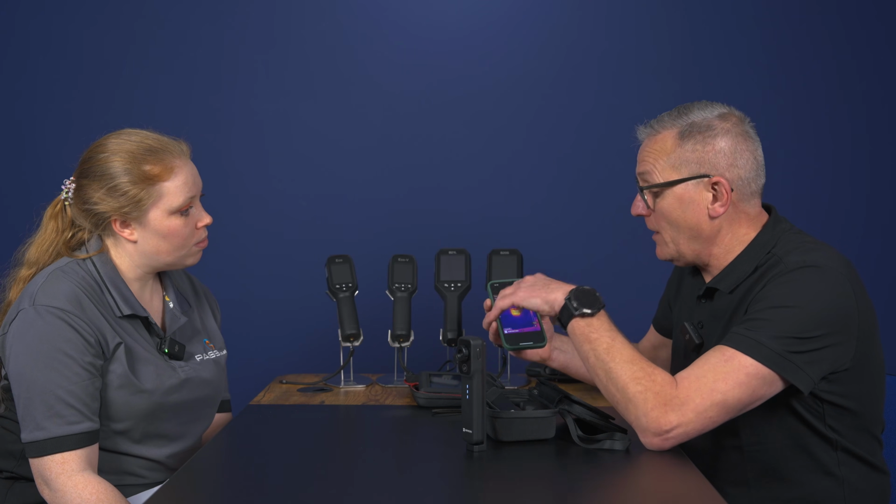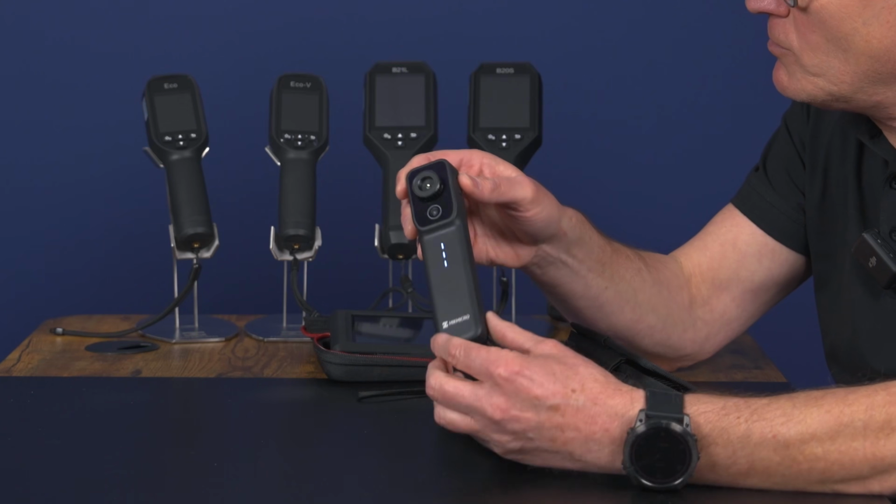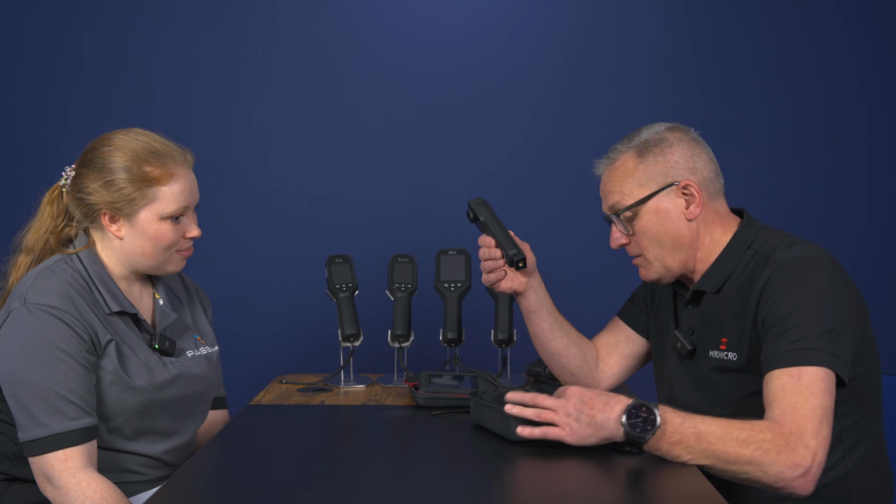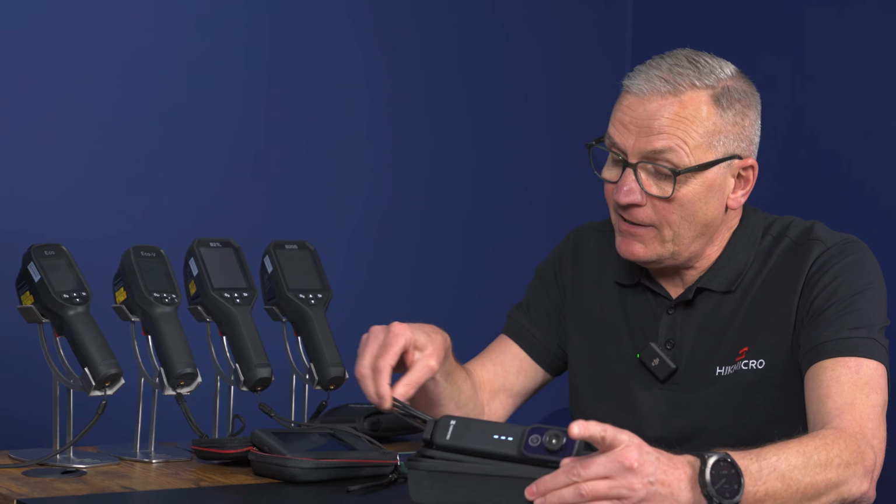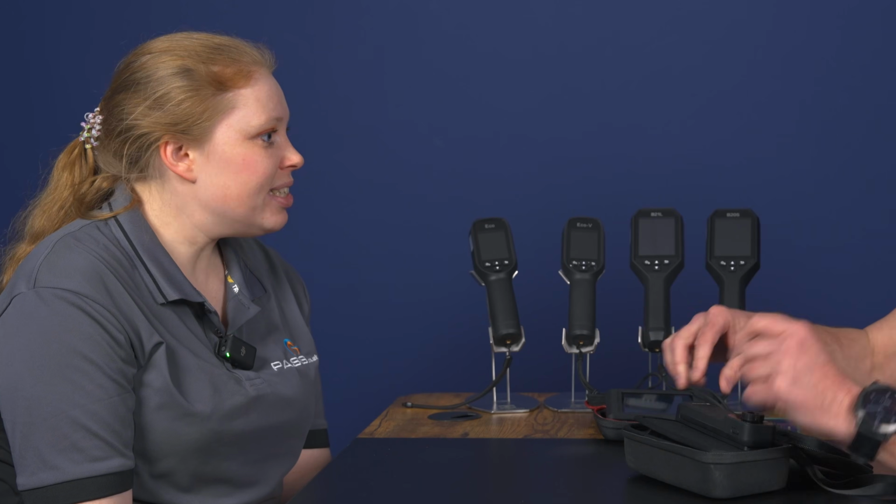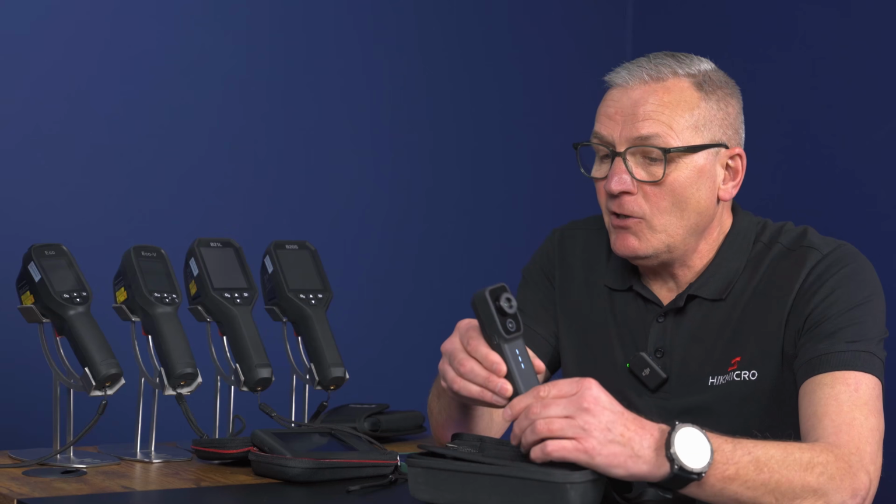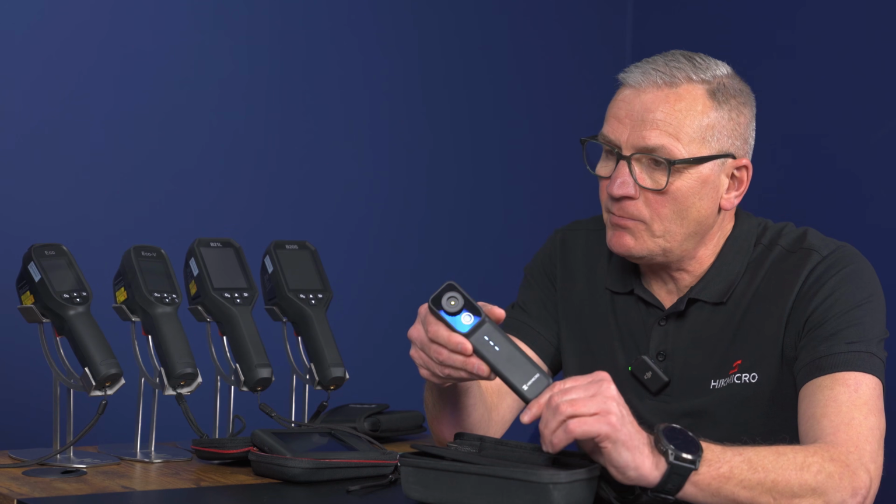So the features are great. Again, with Super IR resolution as well. This takes the camera up to a whole new clarity, really. It's handy, great, comes really well packaged as well. You also have a handy charging point as well. And is this suitable for iOS and Android? It is, yes. So it's a Wi-Fi camera, works off your hotspot as well. So again, when taking images on site, it's really adaptable as well.